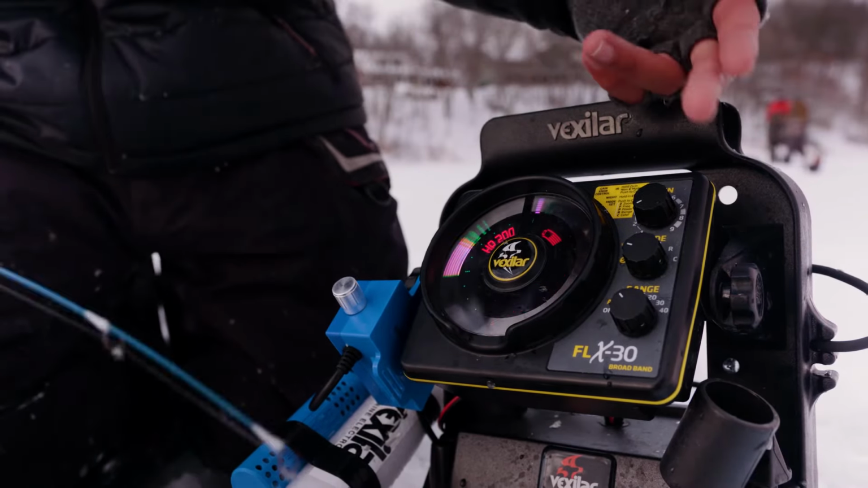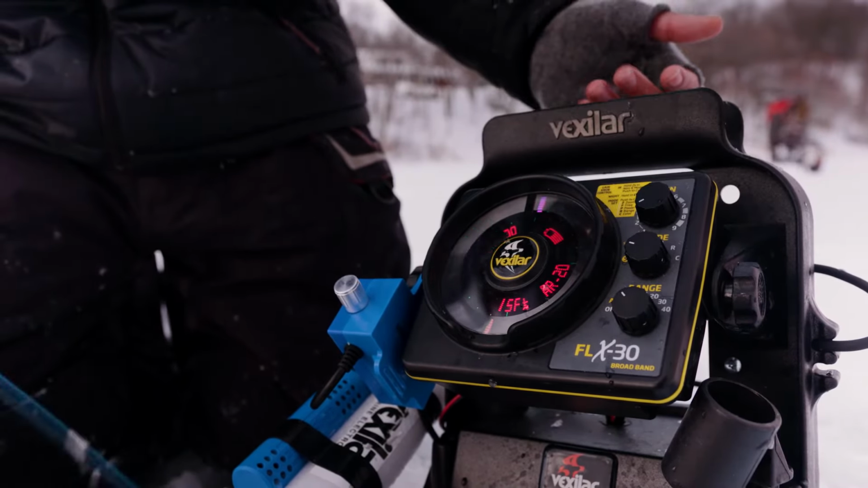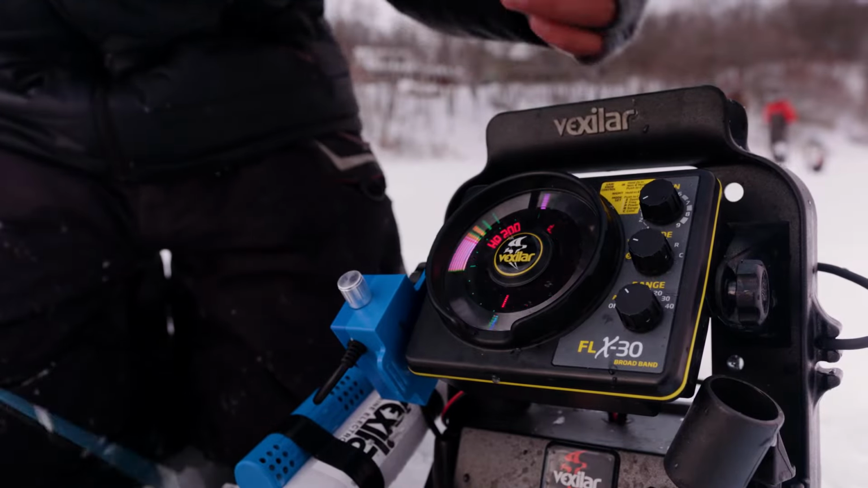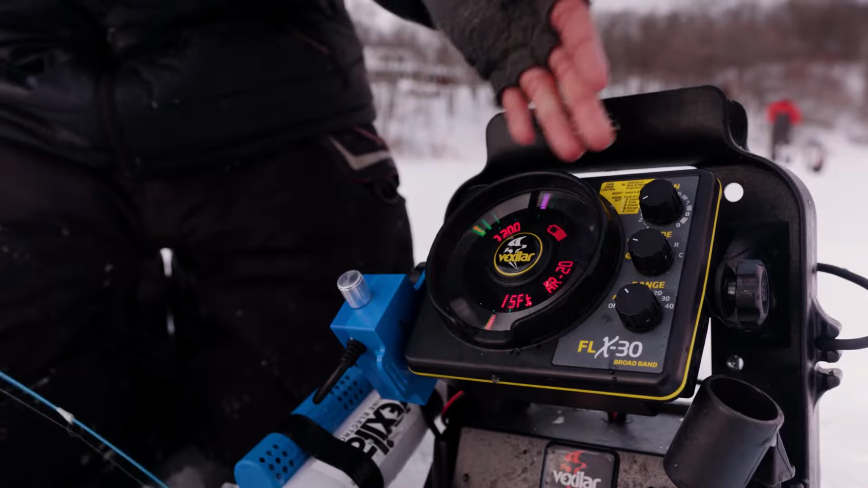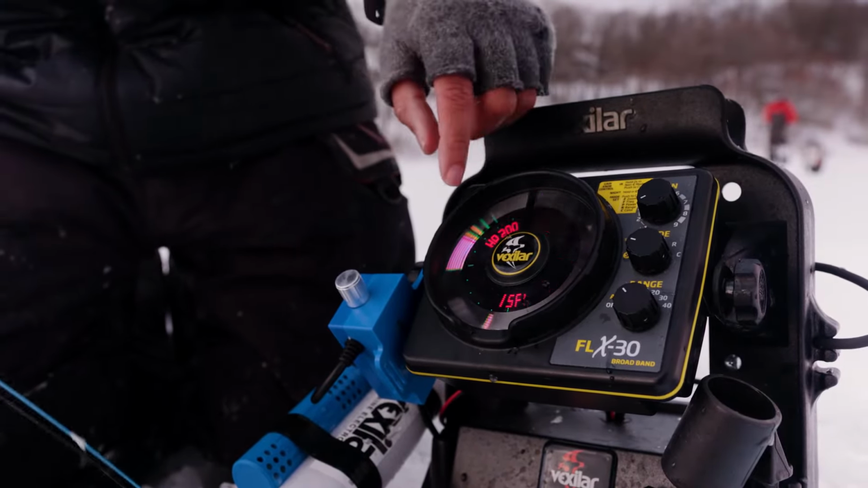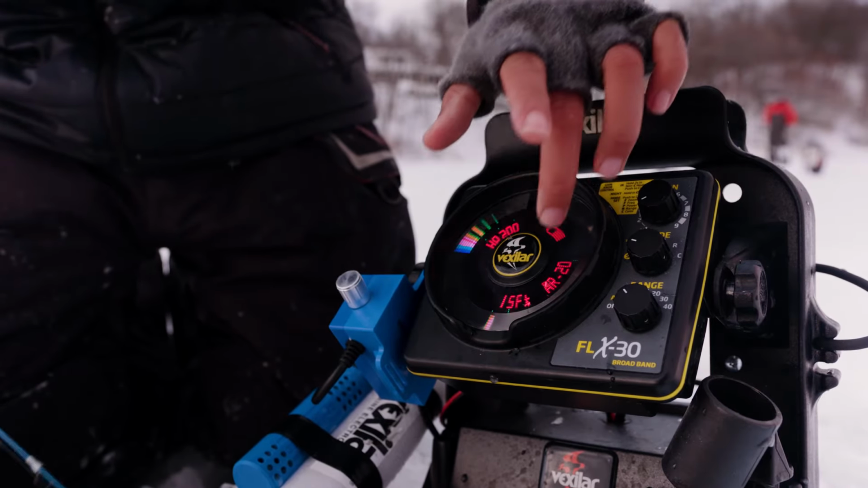First thing we'll notice, we got it in normal mode. We turned it on to our auto range setting. That's a setting that's unique to only the 28 and the 30. What that does is it automatically finds our bottom for us and divides it out accordingly. So right now you see up here we have the sonar blob. That right there is our bottom. Our legend shows we're 15 feet.